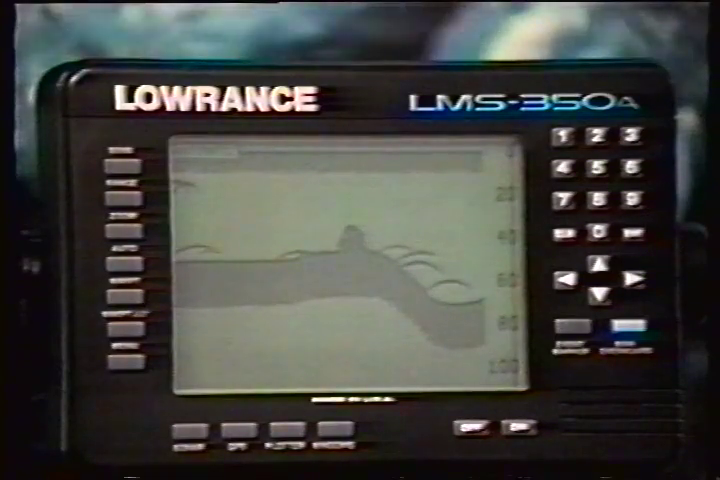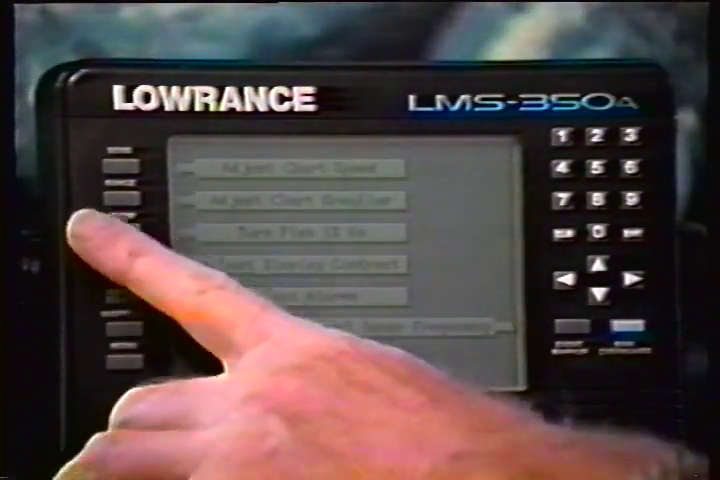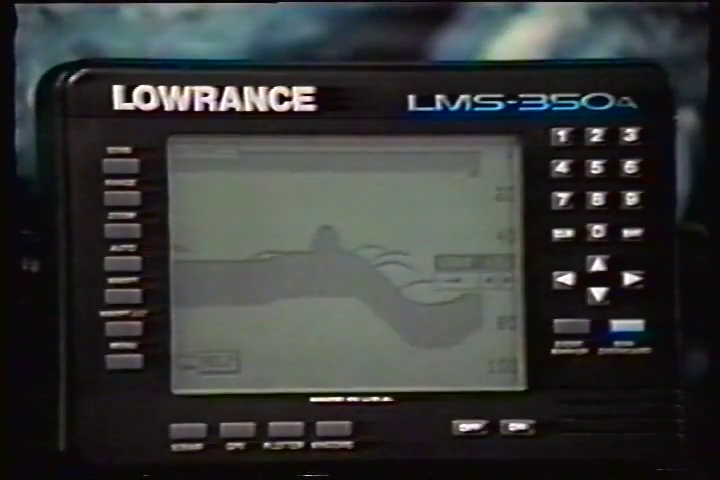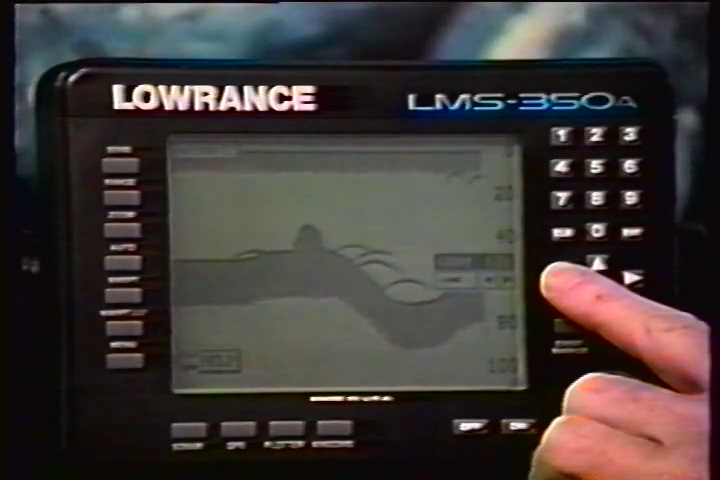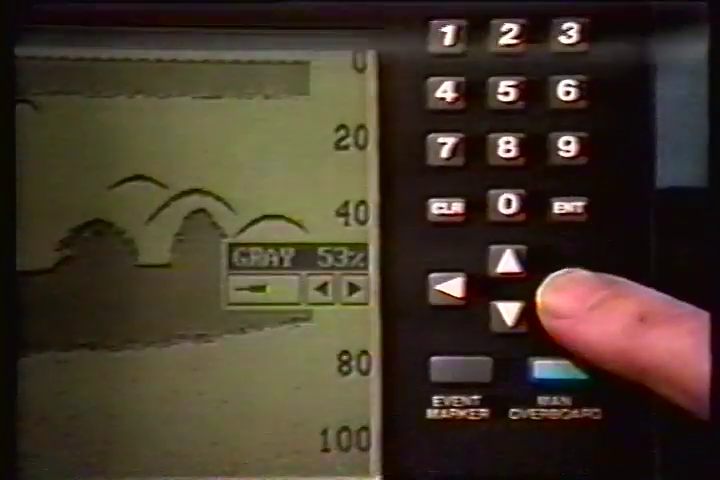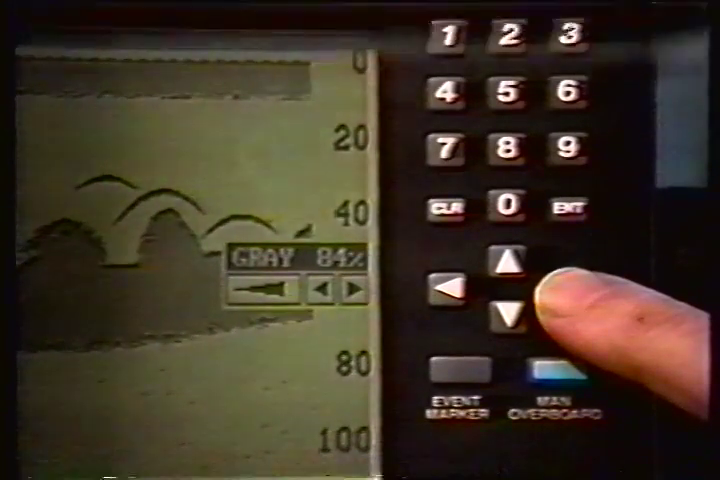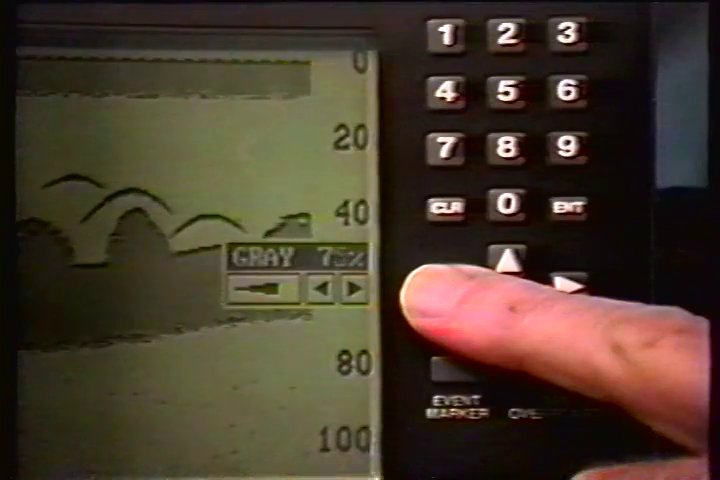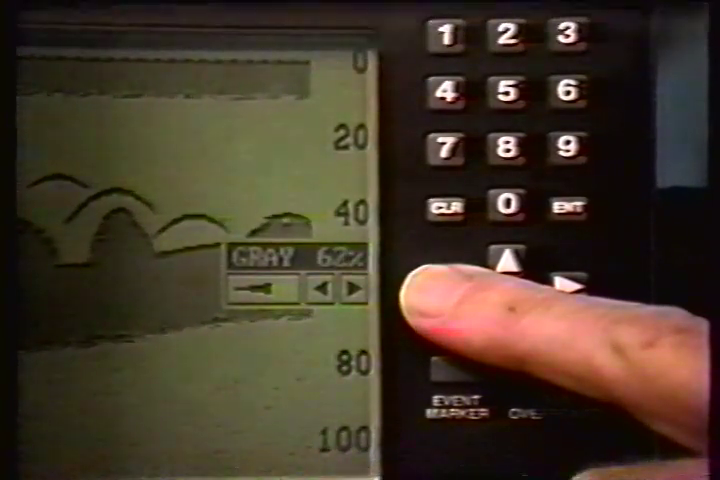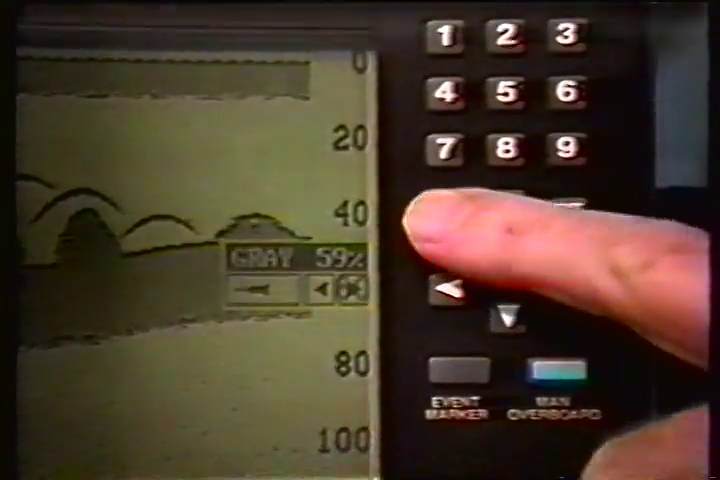To adjust gray line, press the menu key. Then press the key adjacent to the Adjust Chart Gray Line label. Now press the left arrow key to decrease the gray level. Press the right arrow key to increase it. The percentage of gray line in use changes as the arrow keys are pressed. The bar chart also gives a graphical indication of the gray line level. After you've made the adjustment, press the clear key to erase the menu.